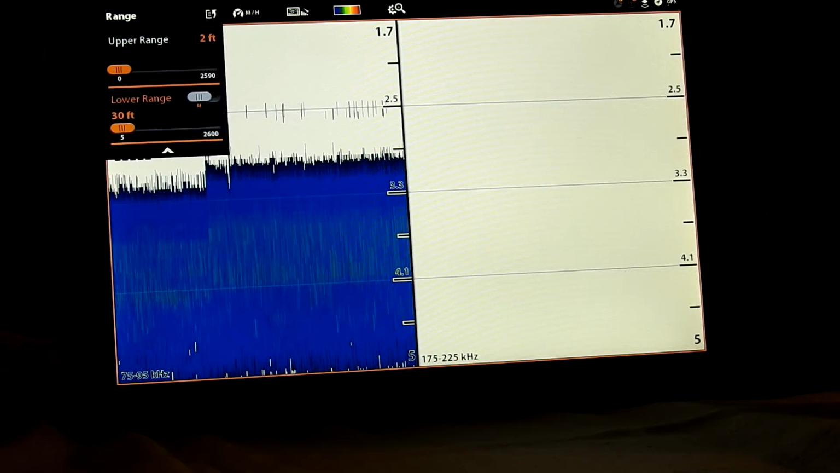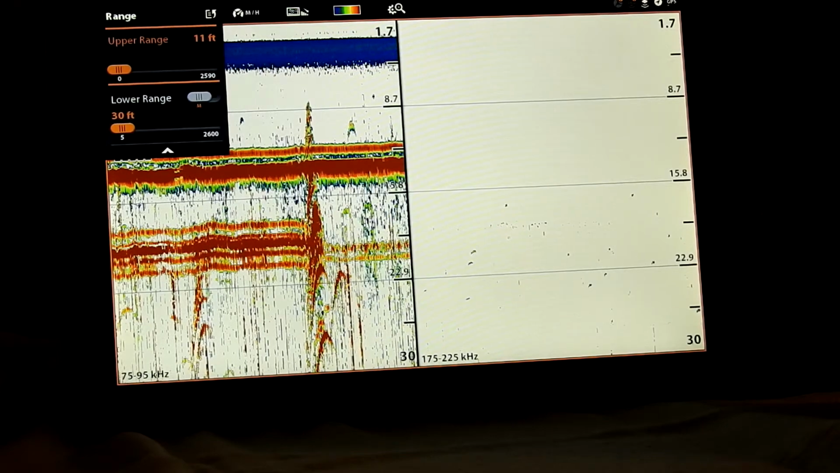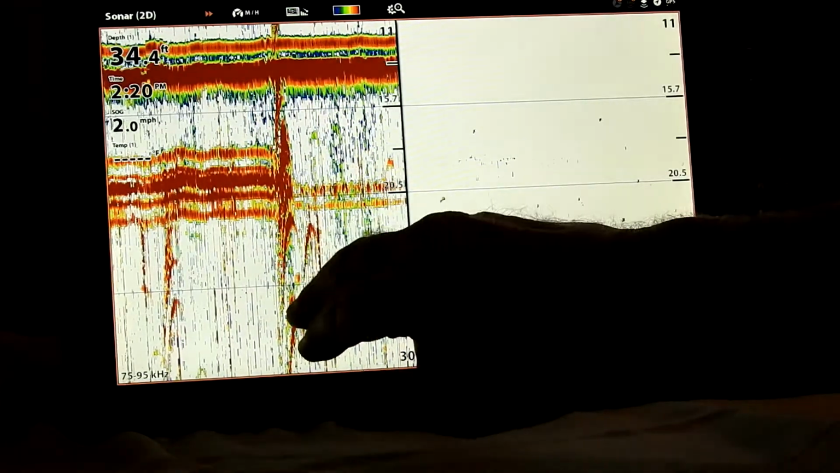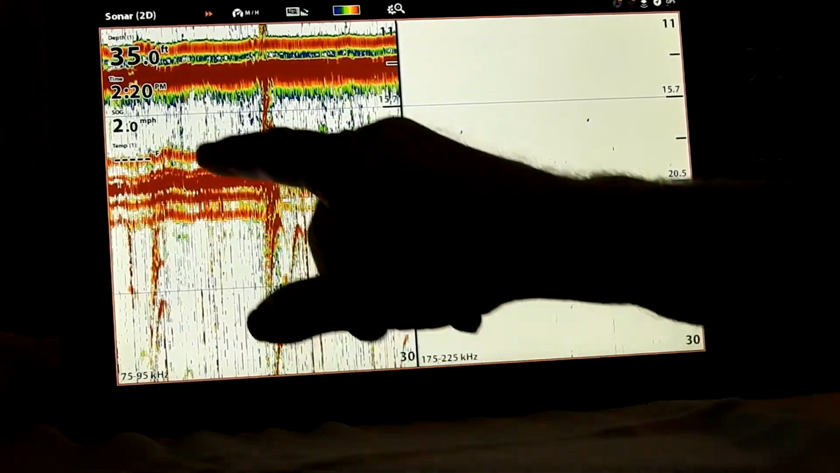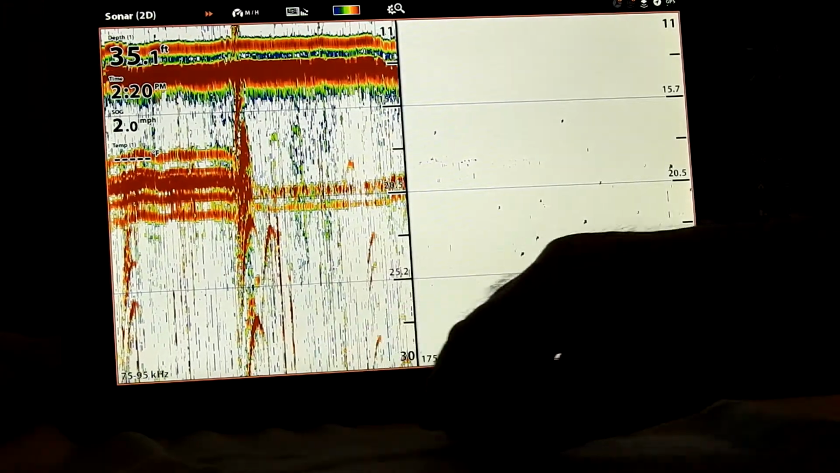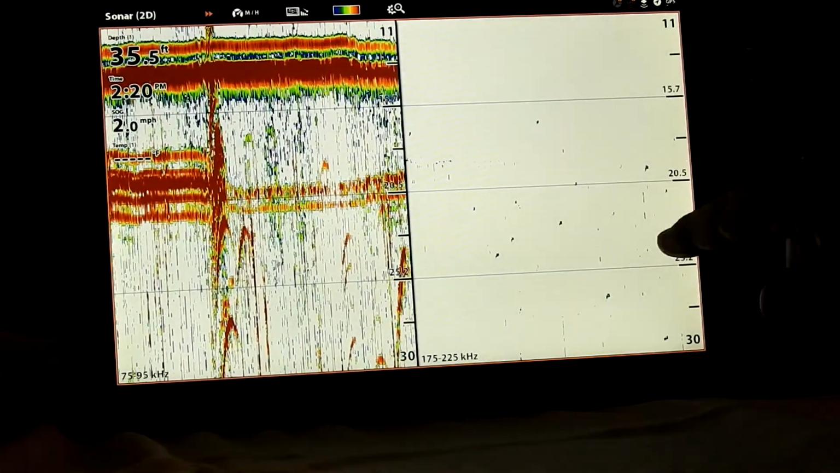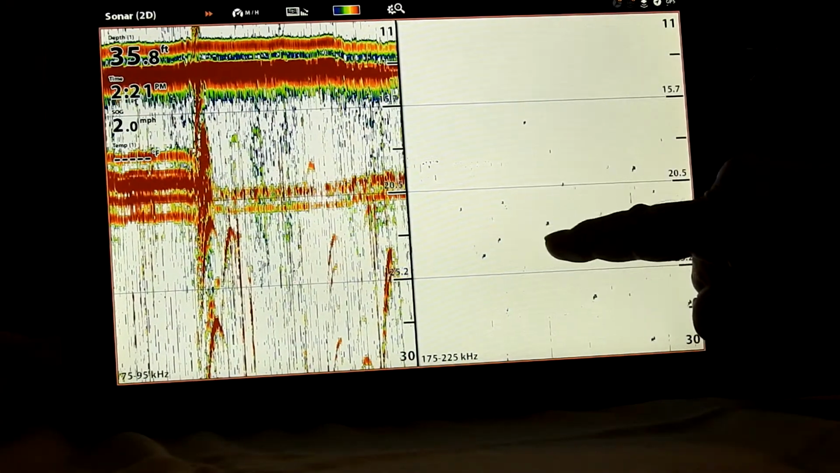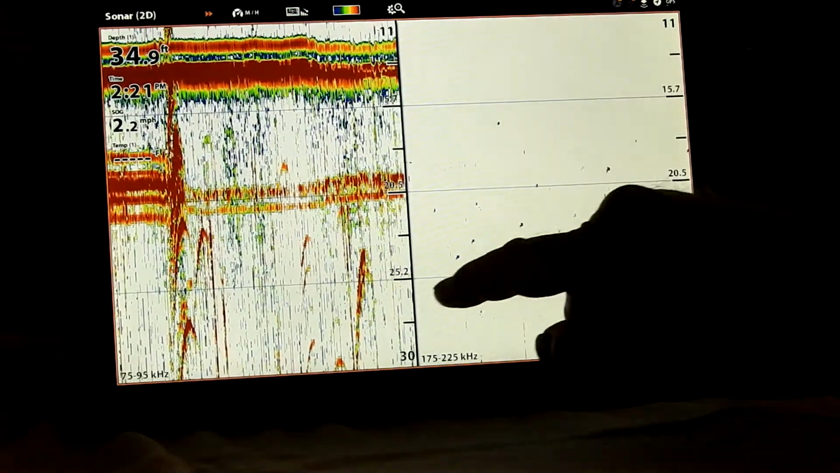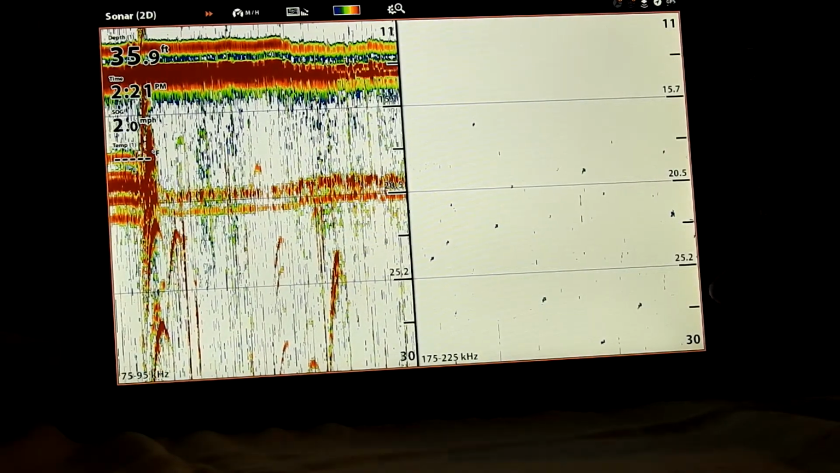Usually a little faster at doing this. And you'll put that to 10, 11. And so this here, look at that zoom. We're in 35 feet of water, but if you're in 60 feet of water, you can see look at all of these fish right here. Where before we were zoomed in on them, we weren't seeing these fish. I don't know if you can see them on that camera or not, but there it shows all over. So we're looking between 11 and 30 feet.